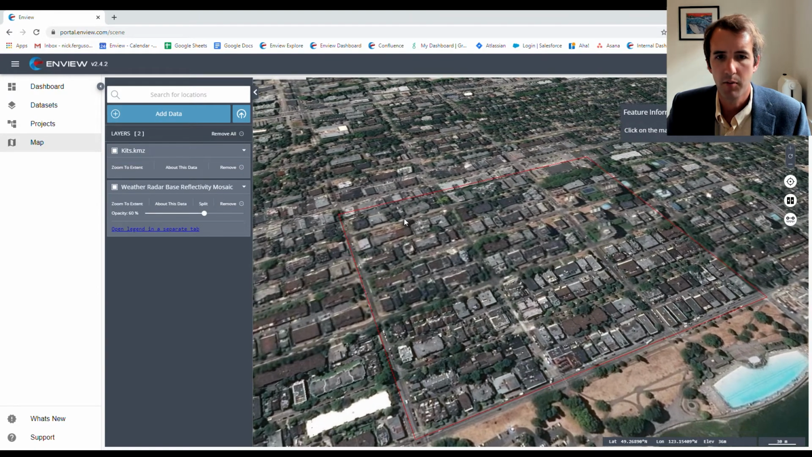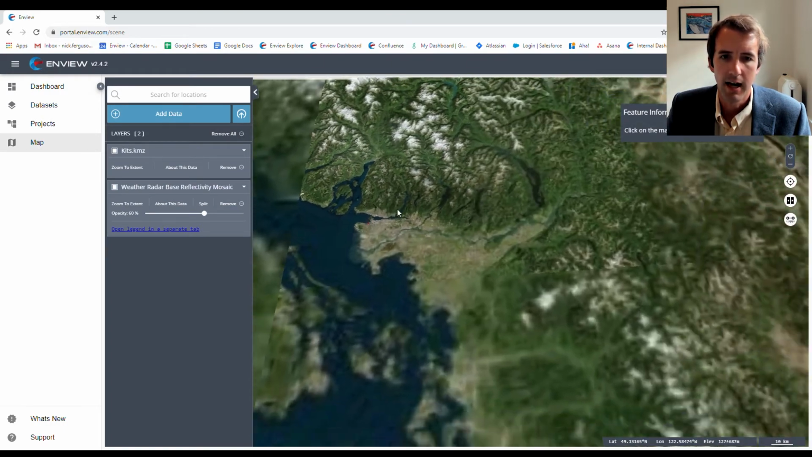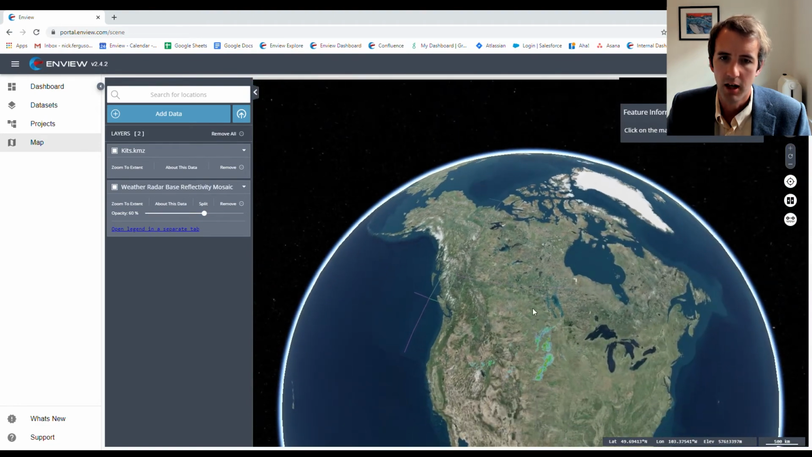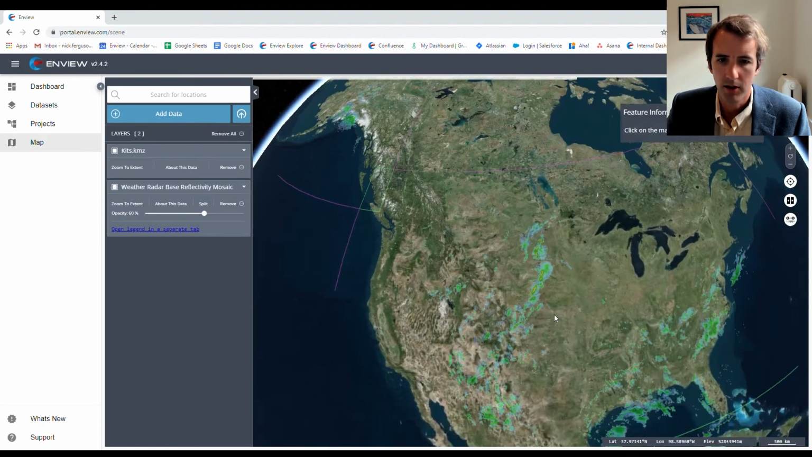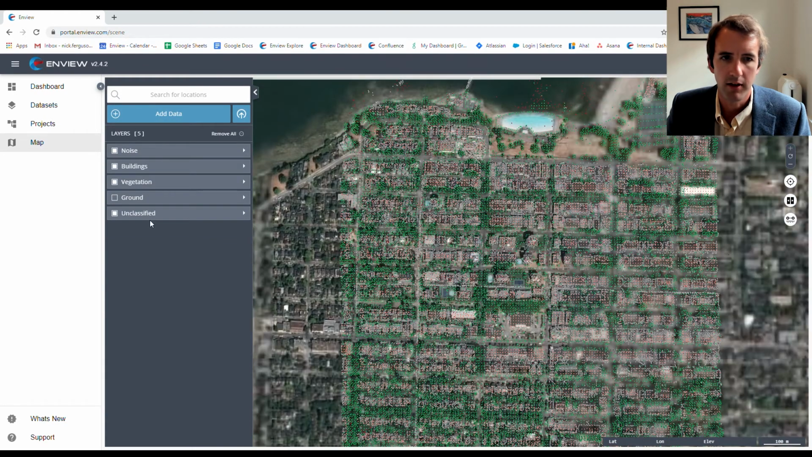The system's also compatible with OGC compliant web mapping services. I'm going to add in the government's web mapping services for weather. So let's pan out a little bit here and just have a look at what the weather's doing right now across the US.